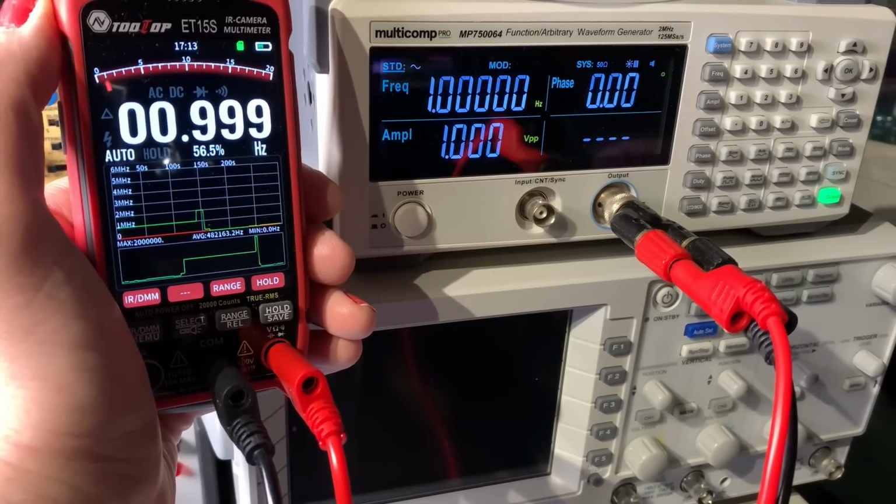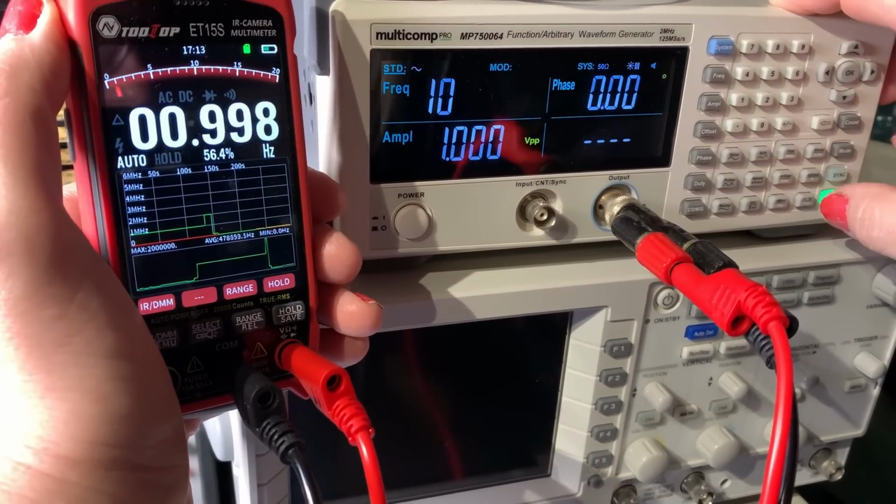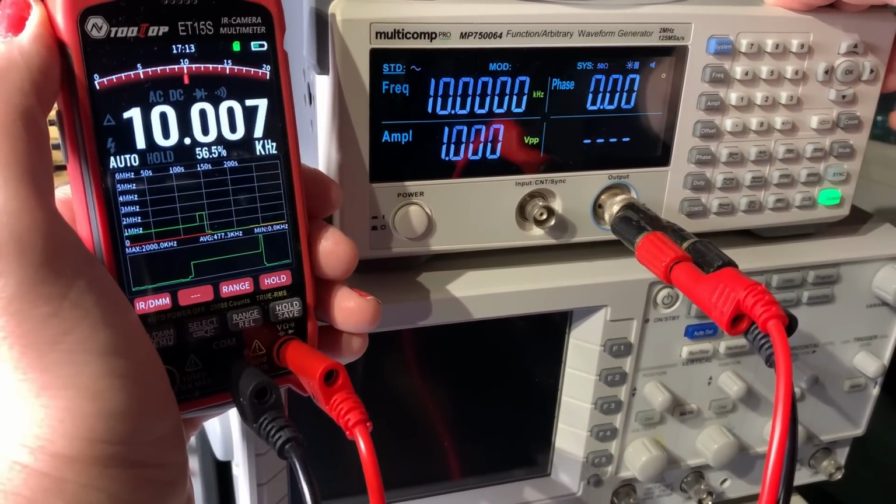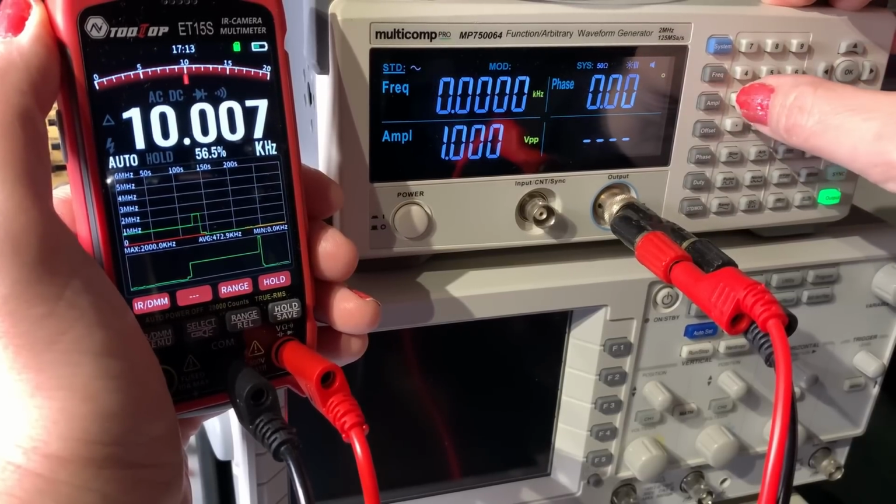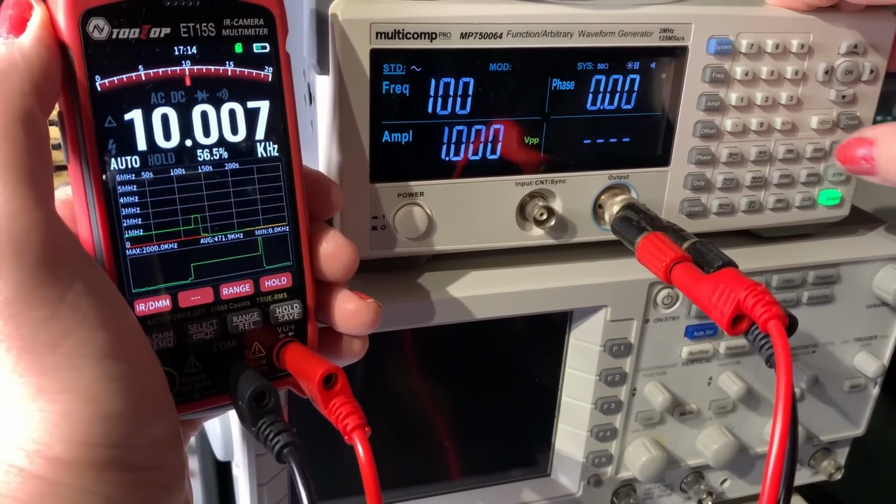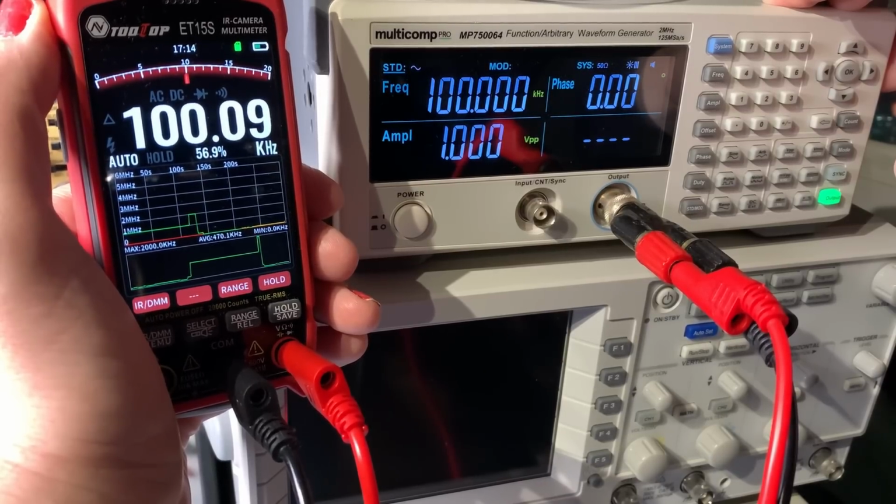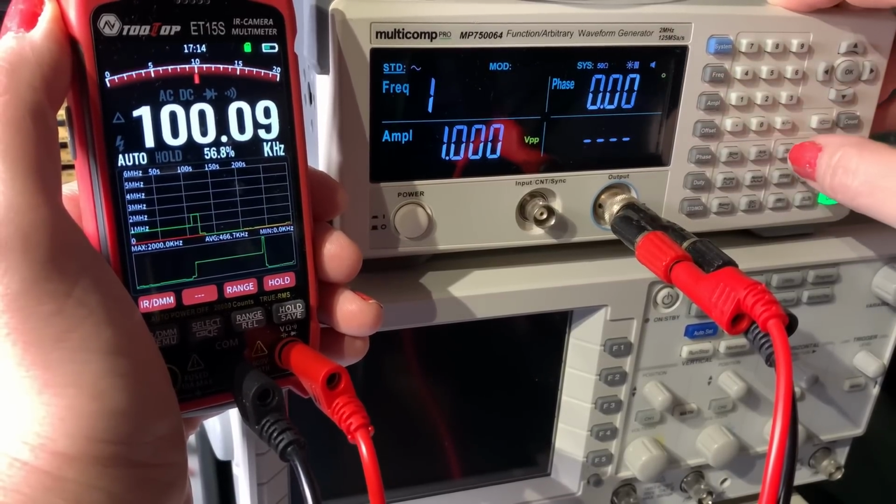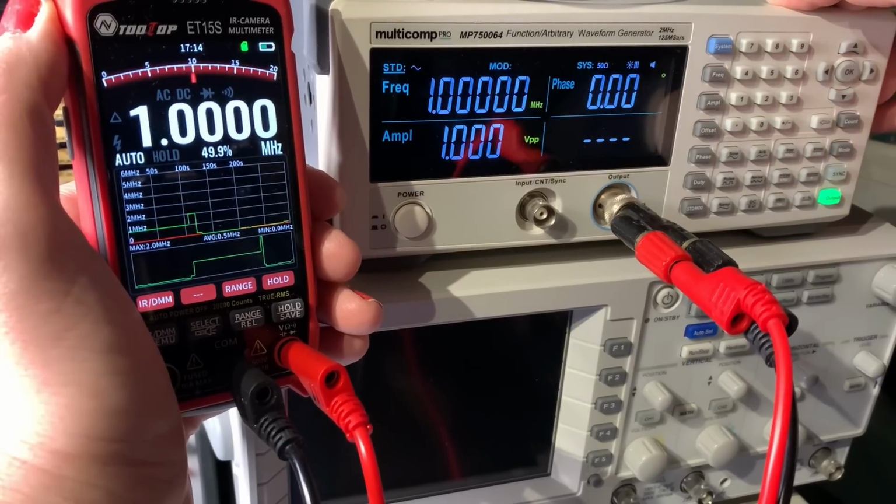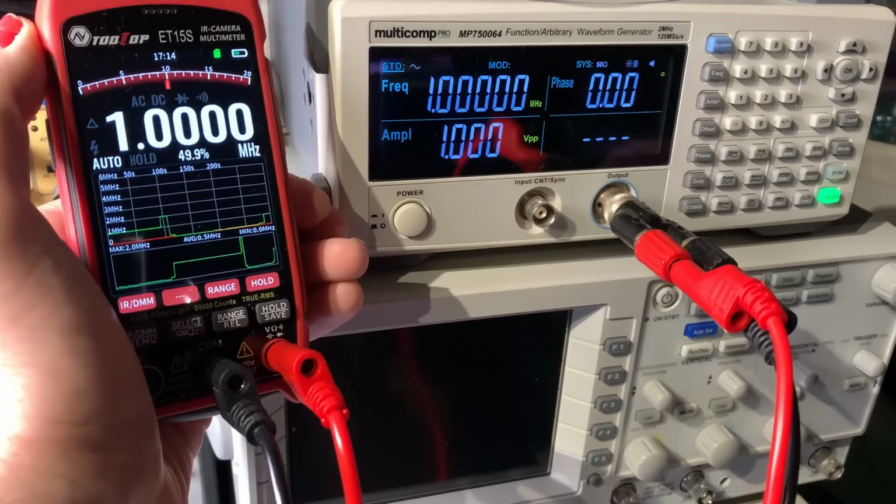All right, let's go up. Let's go 10 kilohertz. Will it do it? Yes. Go on then, how about 100 kilohertz? Nice. All right, let's push the boat out and go 1 meg. It does, yeah. Not bad at all. That's cool.